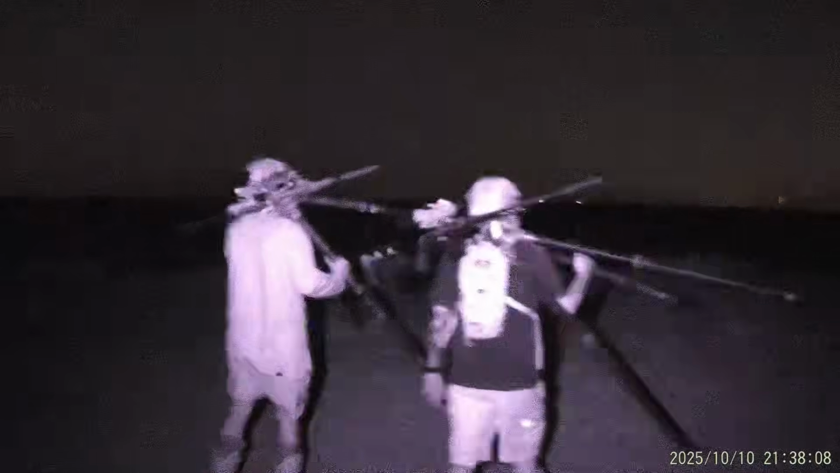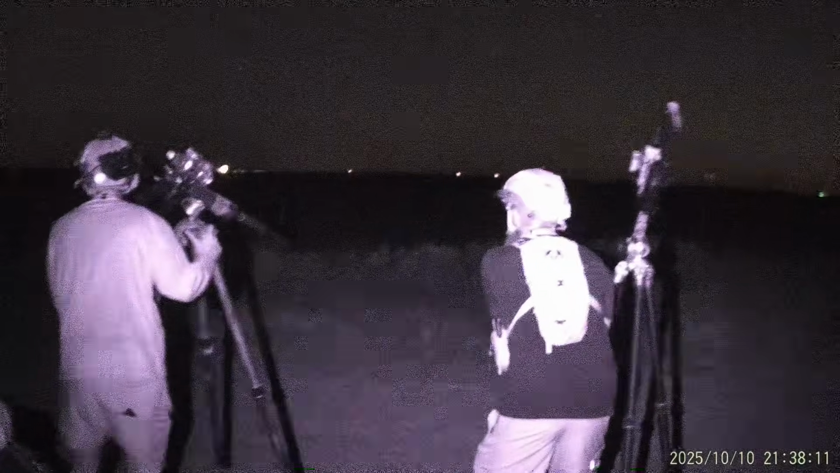So we've spotted a pretty large group of pigs with the drone. They seem pretty grouped up right now, so I think we're gonna wait a little bit, walk down there and get a little bit closer, and hopefully they split up. That way we can shoot into multiple small groups.